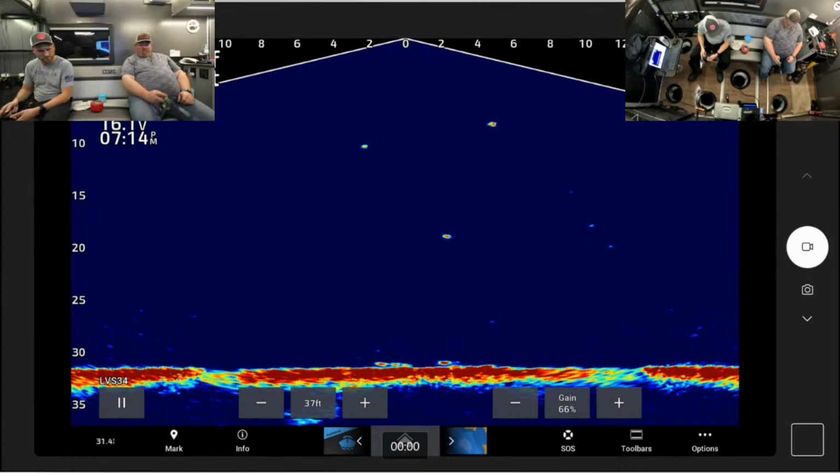Because sometimes everybody's like, why would you just fish a big giant hole? Well, there's probably going to be an insect hatch coming out of the mud, something like that. So that's where I'm looking for solo specks.